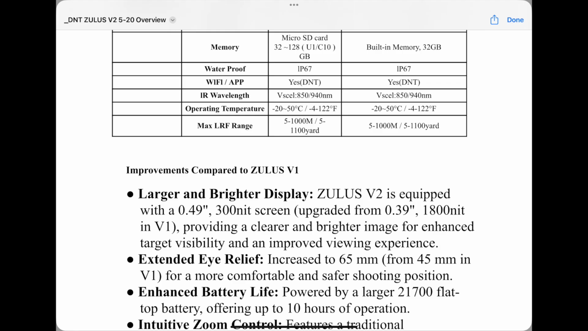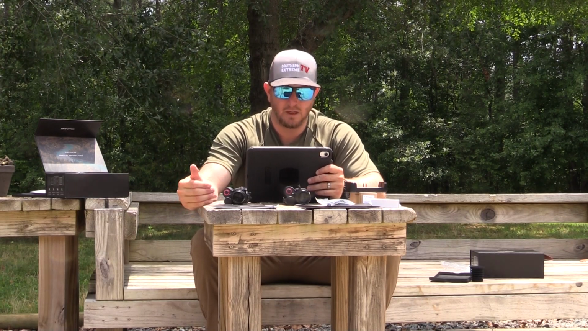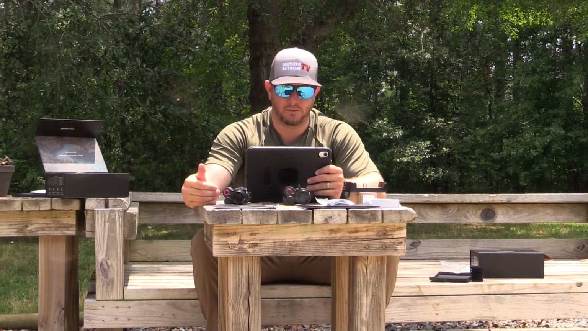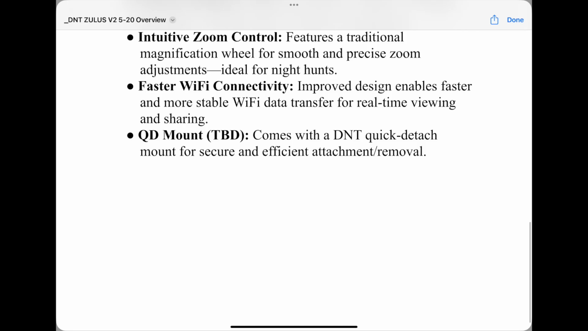The enhanced battery life is going to be better because you're going to that 21,700 over the 18,650. Intuitive zoom control, faster Wi-Fi connectivity, which I'm going to be testing out pretty soon whenever I start downloading the actual footage from this stuff to make this video. And the QD mount comes with the DNT. It says it comes with the DNT quick detach mount for secure and efficient attachment removal.